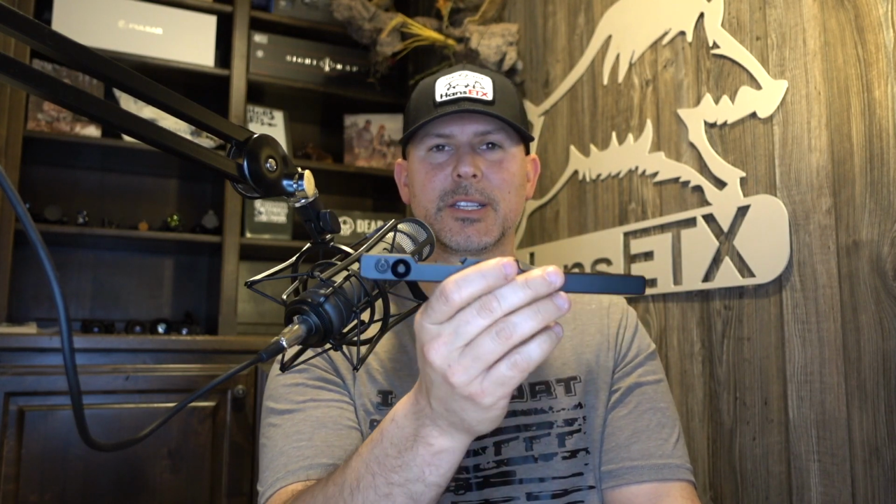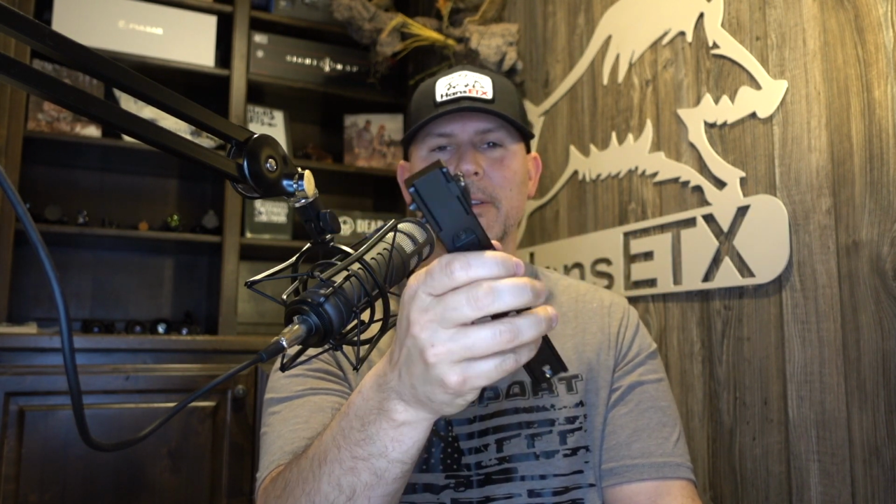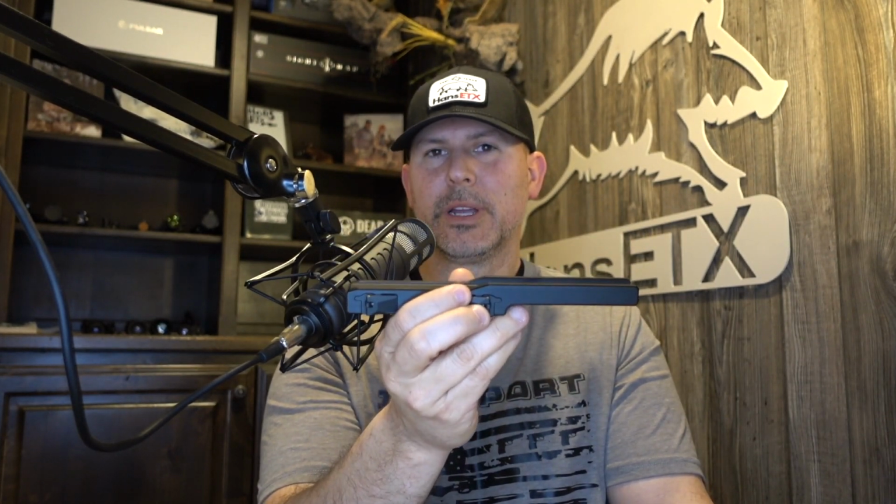So it kind of sits that scope. You can switch it around either way, but it's going to sit either way forward or way back. Trying to fit that thing on your rail and line it up perfect on your eye. If you purchase the Rico, go ahead and plan on, I say this all the time, you've got a $6,000 scope, don't use a $60 mount. Get you a good mount.